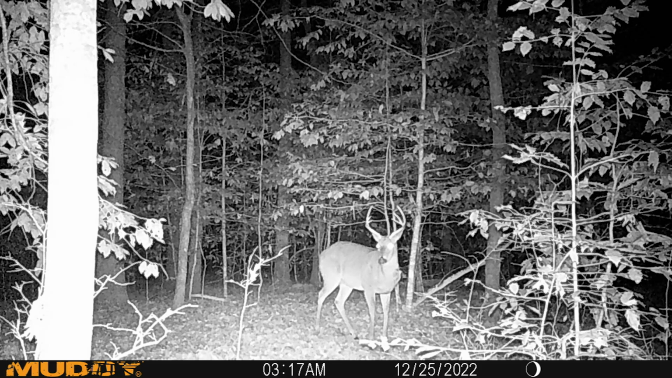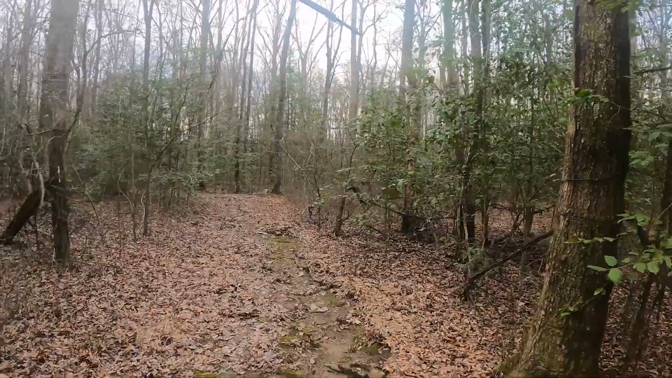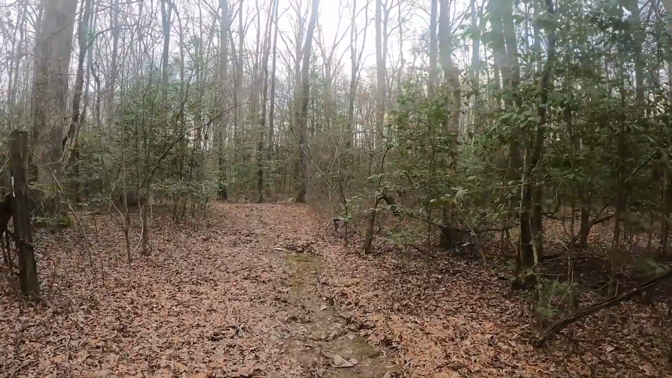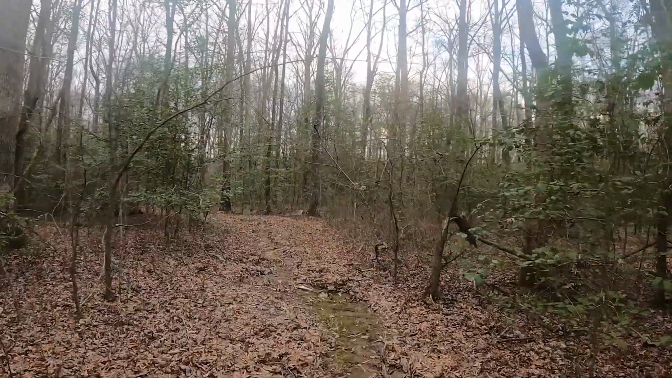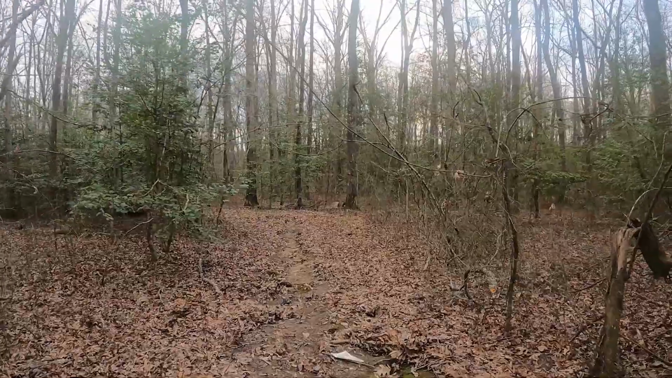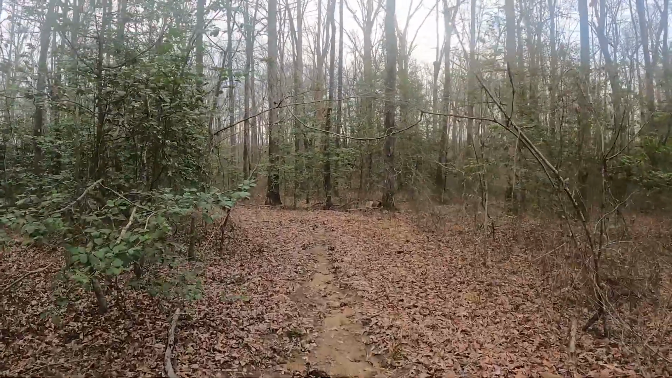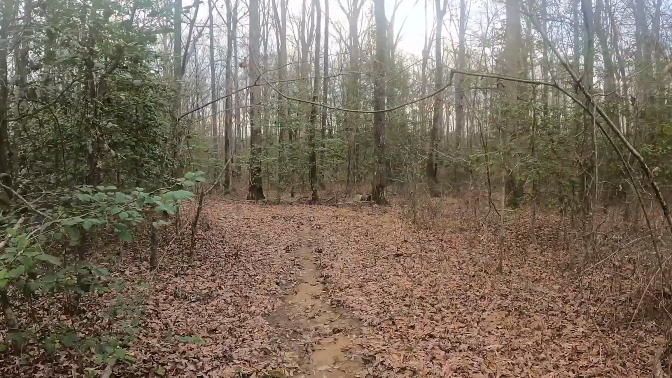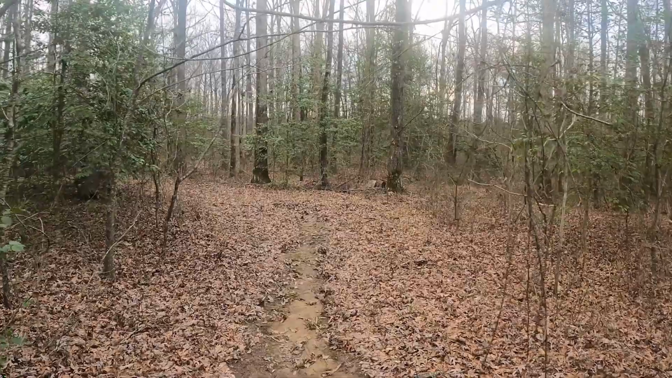Well, we're gonna ease down here in the woods and find our game cams, see if we can see anything on them after sitting out for a week. It must have come a heck of a rain this past week.